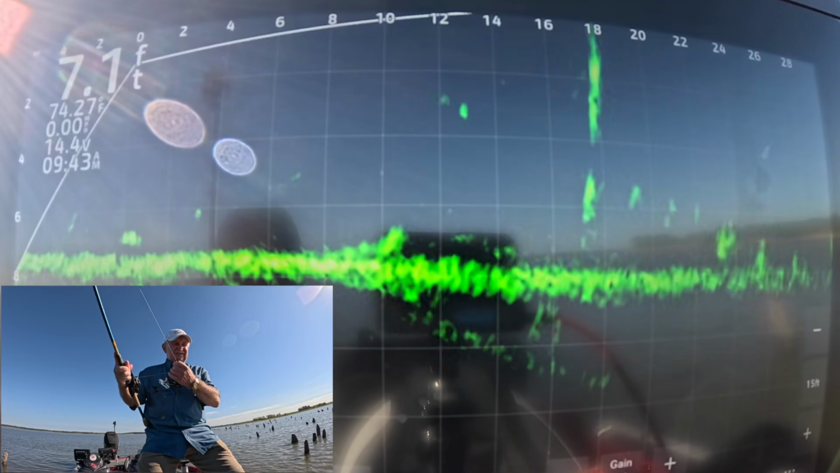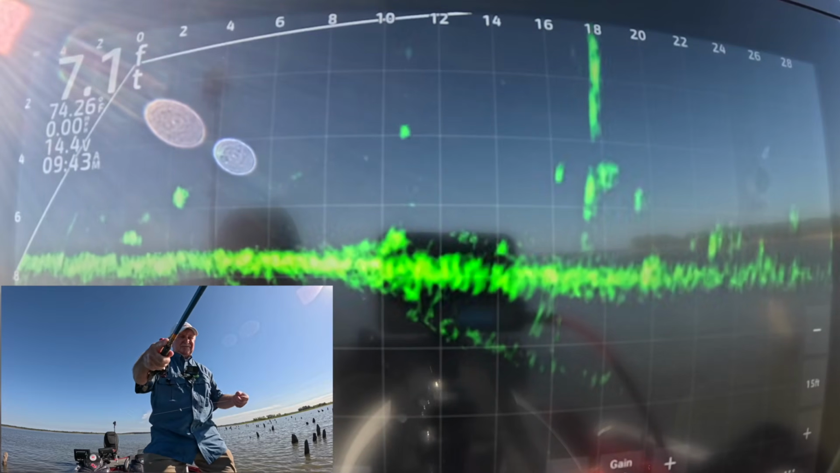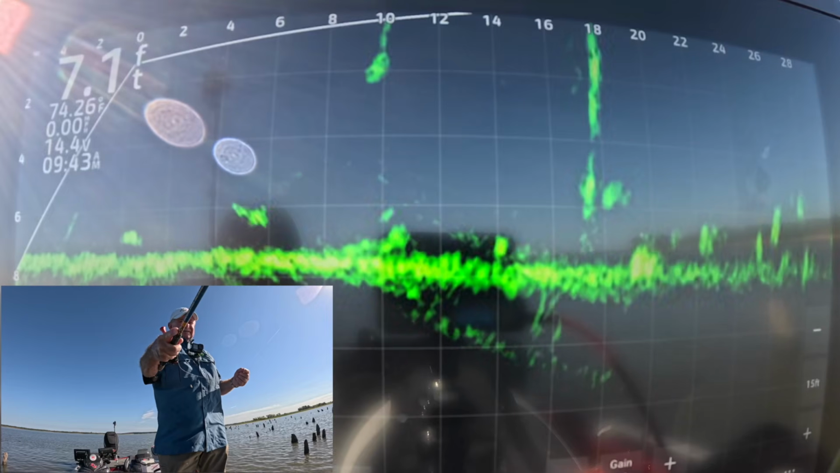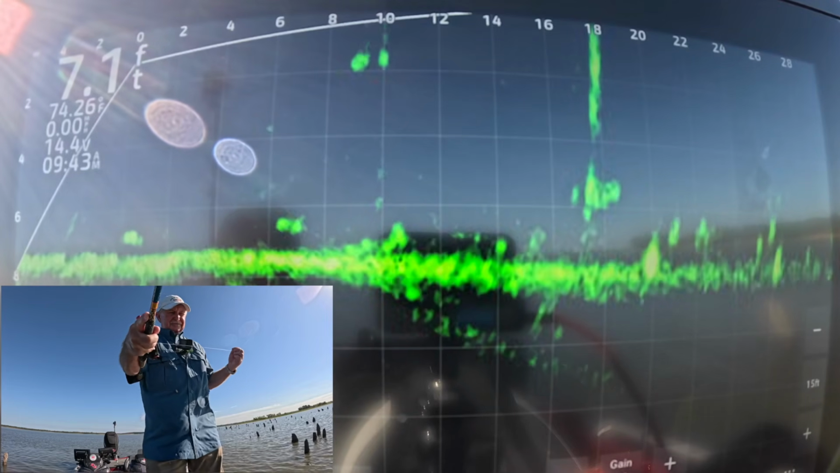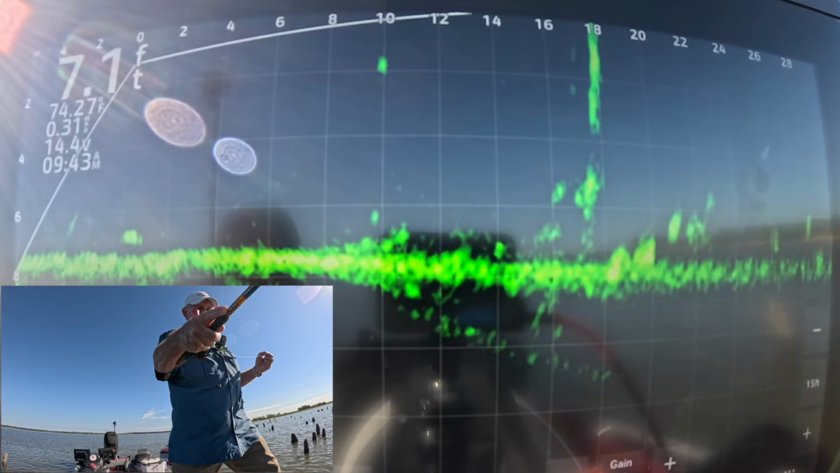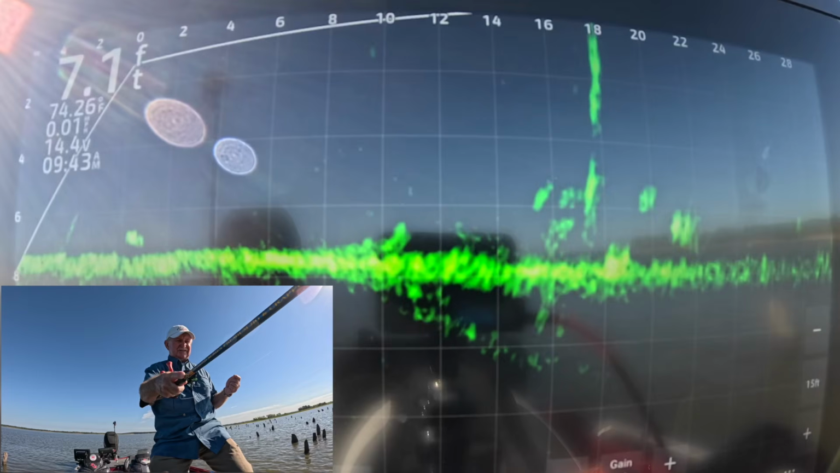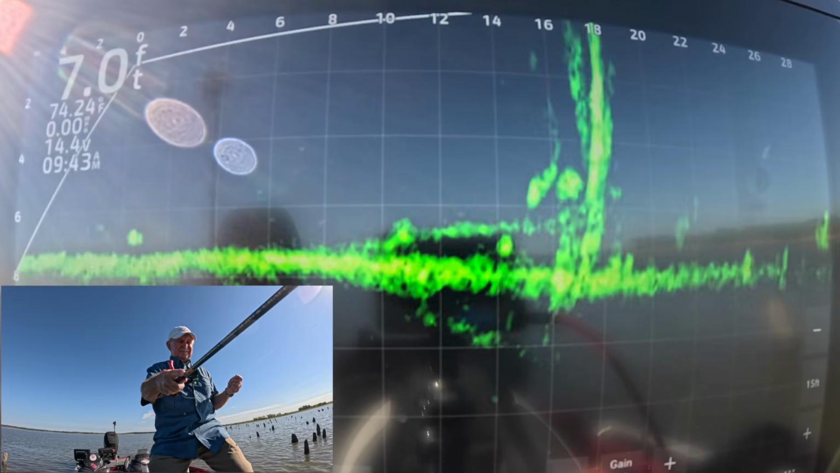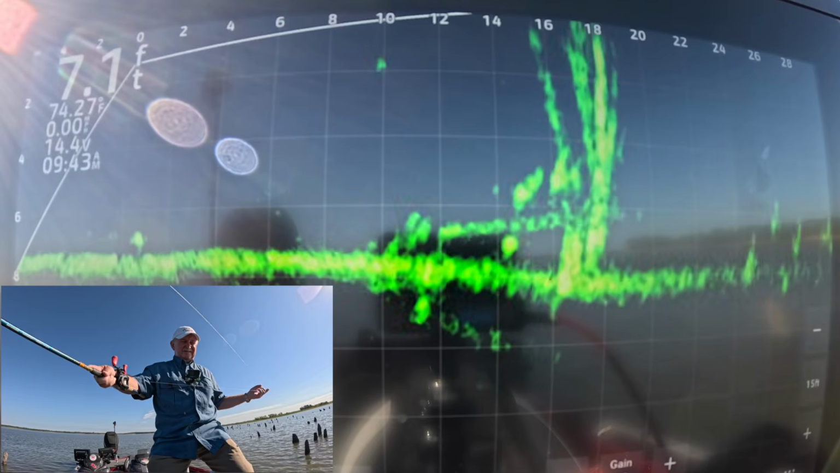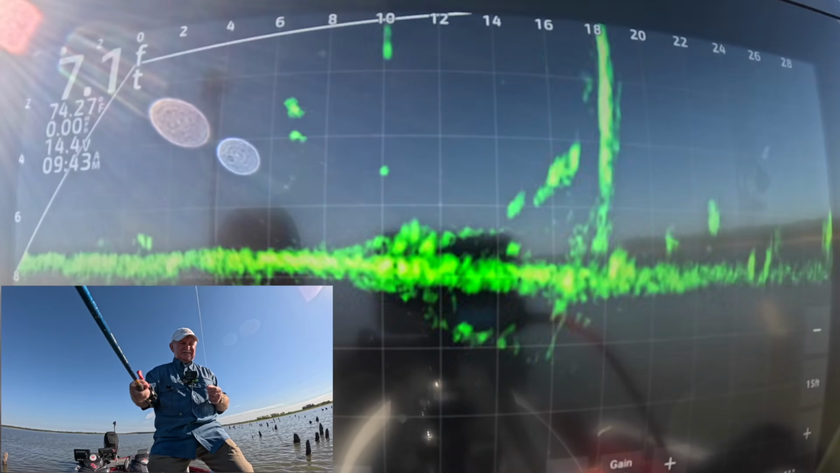There's a fish on that lay down right there, I think. I can't tell if that's maybe a crappie or not. Couldn't do that without power poles. Just saying, I'm not trying to sell them, I'm just telling you the facts. I don't sell stuff. That's not my job.